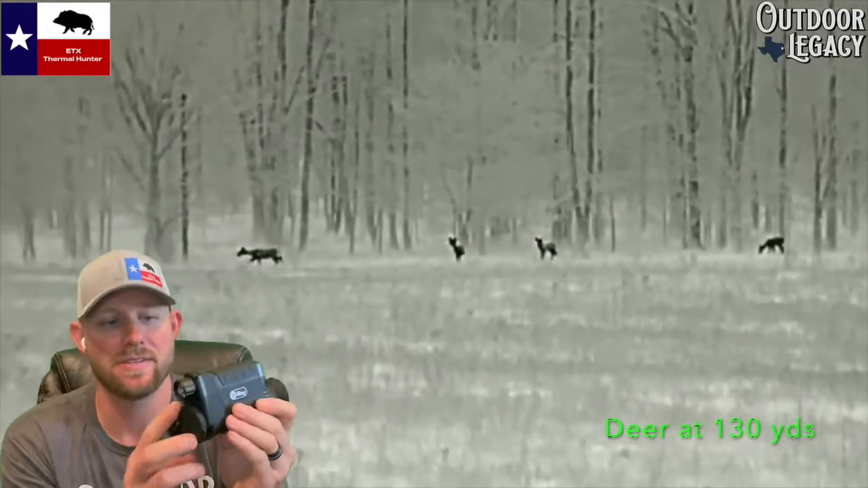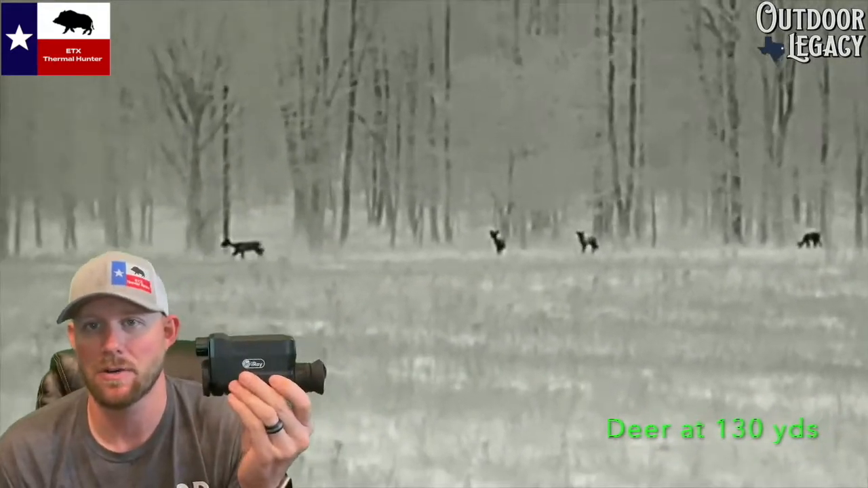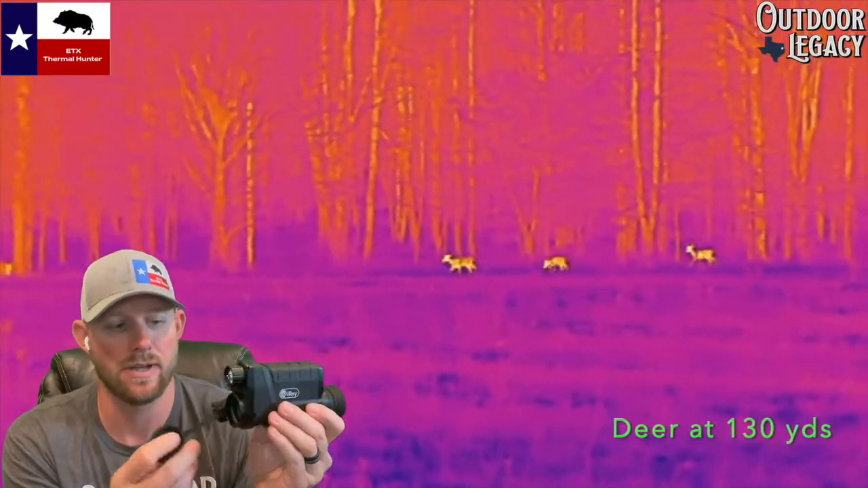The rubber eyepiece is really minimal. It doesn't stay on very well. It'll pop on and you put it in your pocket or put it in a bag, you don't have to worry about your lens getting scratched or cracked or anything like that. But it does pop off pretty easy. It doesn't stay on really well. Kind of gets in the way when I'm holding it sometimes. So not a huge deal, just not something I'm a super fan of.